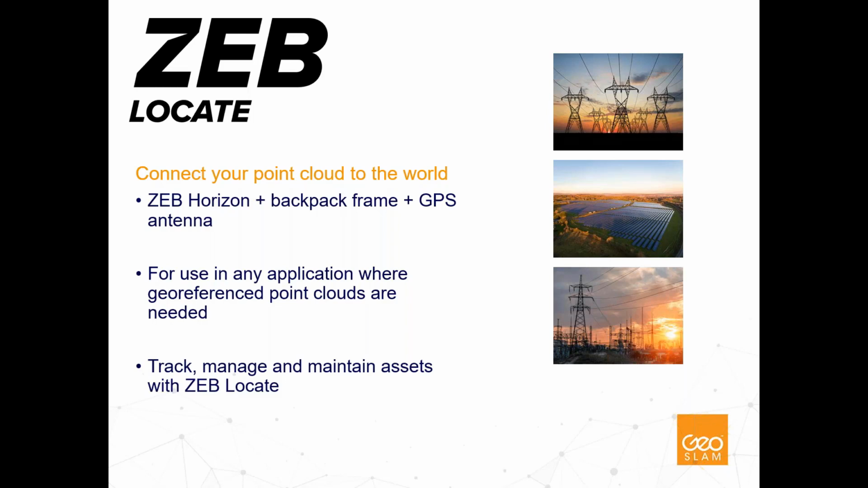So those of you that already have survey grade GPS receivers that you use, we can integrate that data into the system. And we really see this for any application where you need high accuracy georeferenced point cloud data. ZEB Locate is designed for that. I'm sure many of you are familiar with the SLAM technology that we have. It gives you excellent point clouds, but only in a local coordinate system. ZEB Locate enables you to automatically georeference that data.